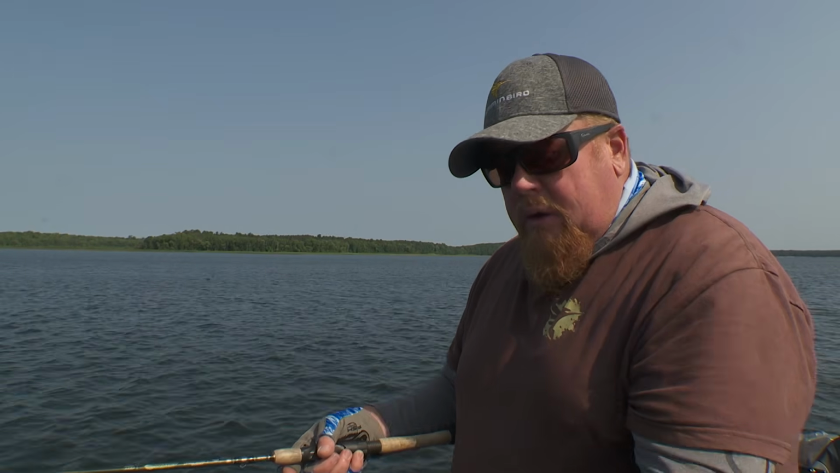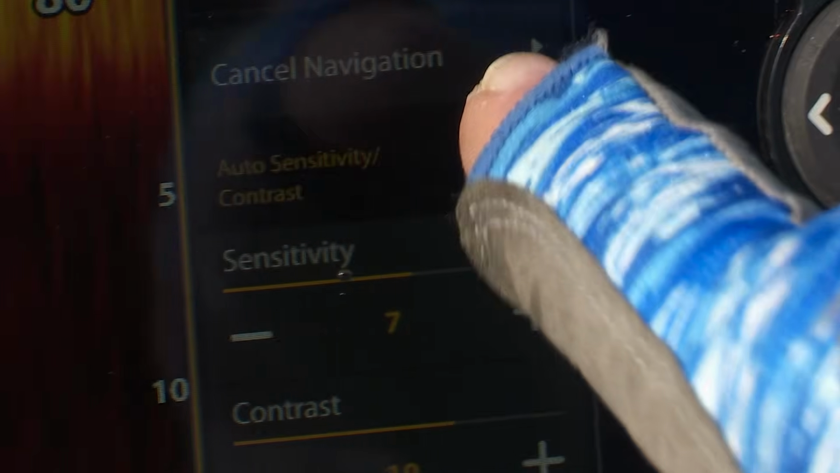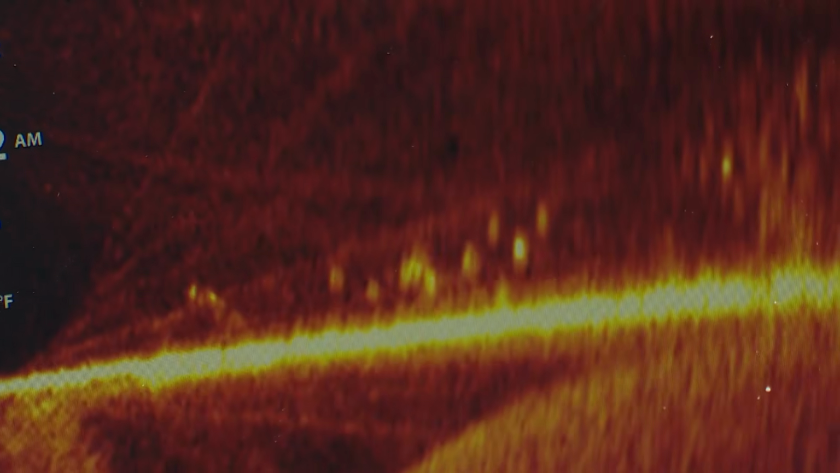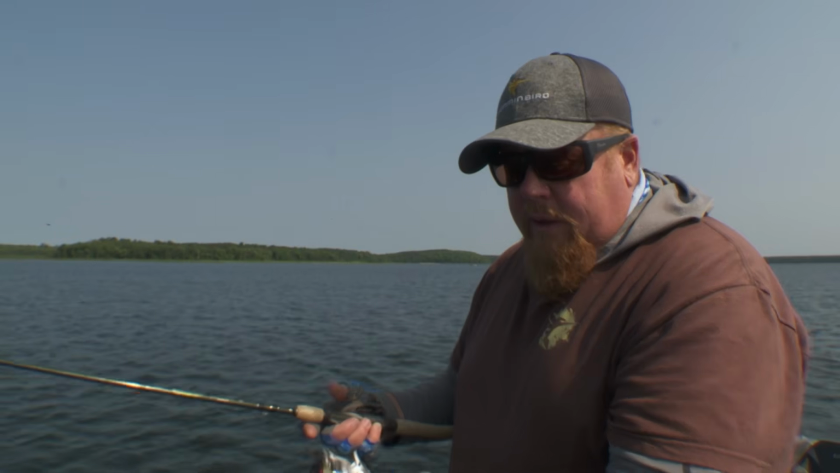It keeps cycling through and making sure that you have the best image you could possibly have. And using it in auto mode is even better. Let the computer do the adjusting for you. It's really unique and helps you cast every time where you need to cast, and you know exactly how far they are.